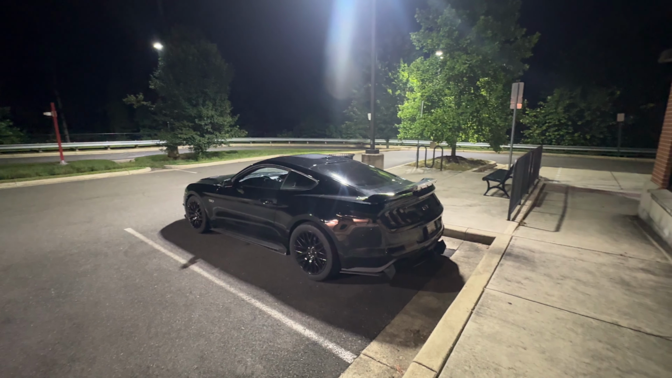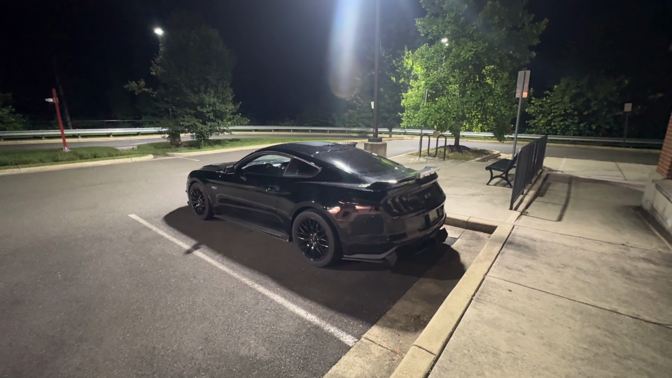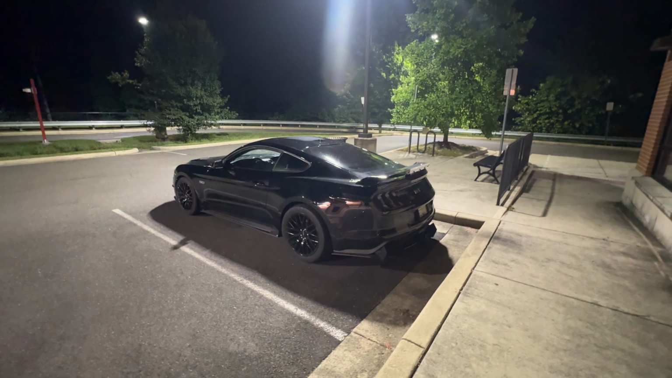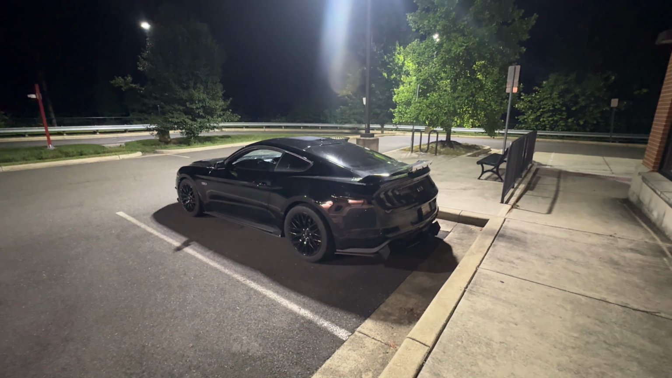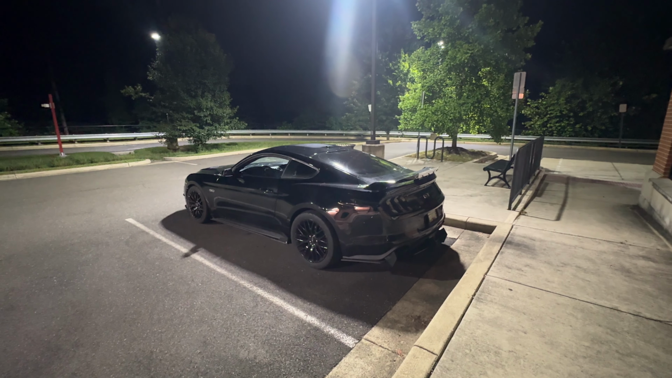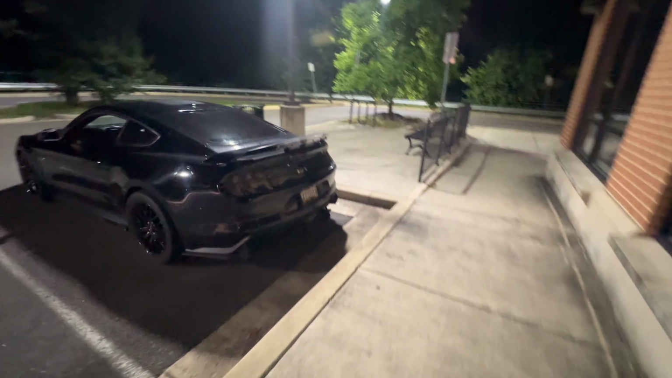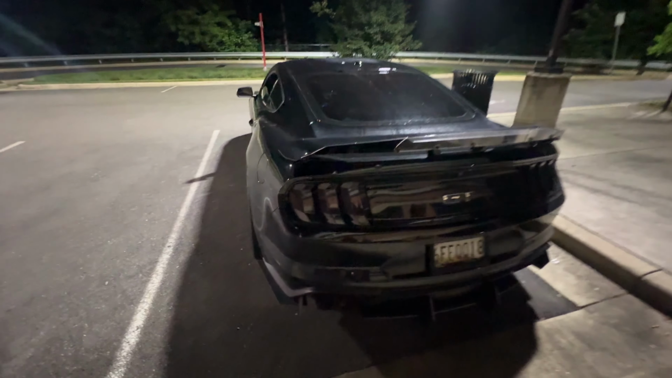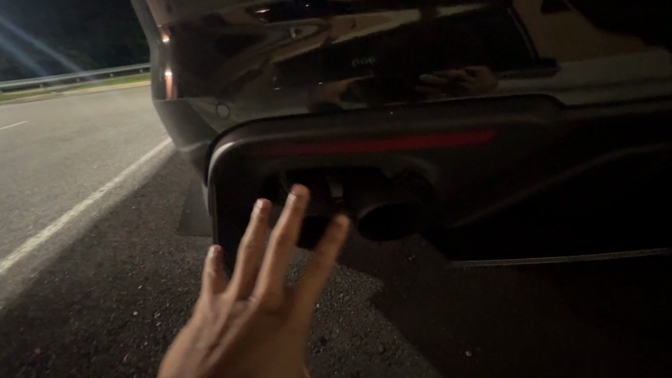I can see where people don't like the car, especially the back. But once I get some better quad tips, it's gonna look even better, bro. I need them quad tips. I want big ones, bro. I want something that fills up this whole gap.